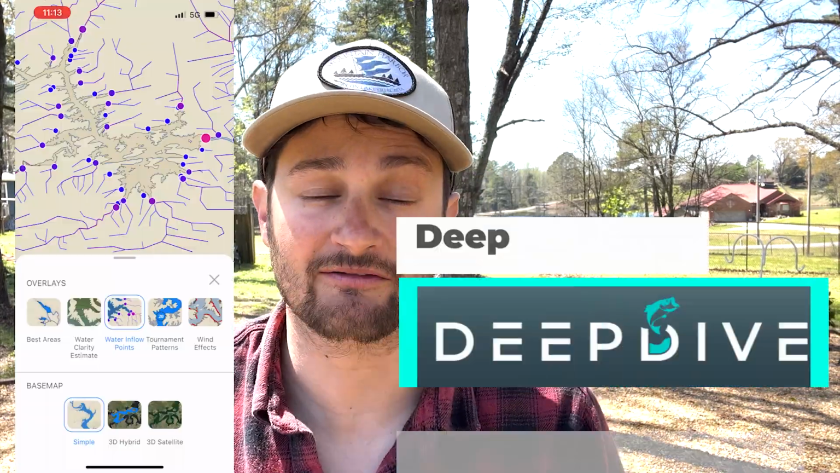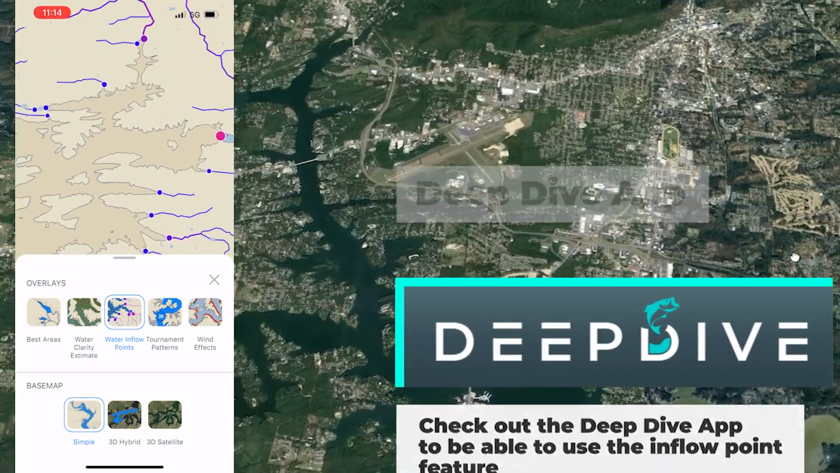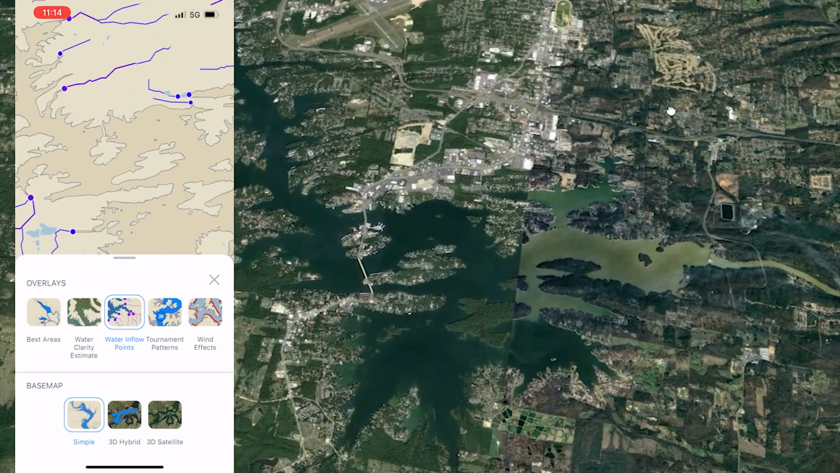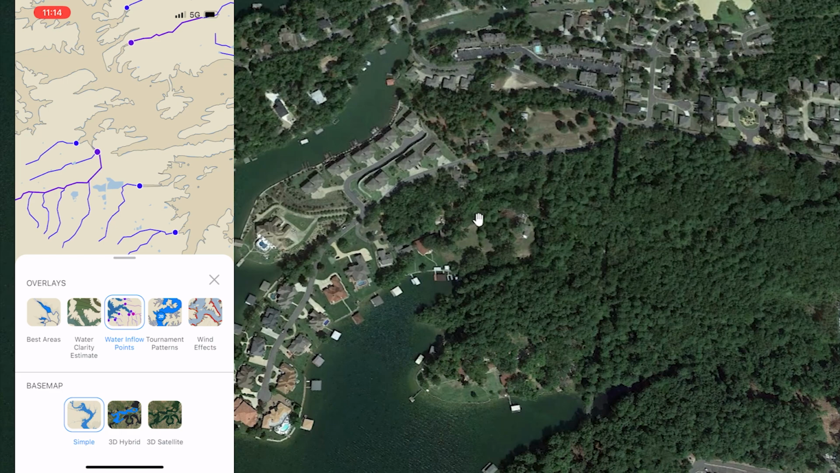So guys, my thought going to the lake was, I'm going to go find these inflow points. So I used the Deep Dive app, okay? You guys know I love the Deep Dive app. I wanted to go find some of these inflow points to find some running water. Since the lake just came up and then you had that rain, I could already see the trash and everything everywhere from the lake coming up. But some of those inflow point areas were muddy.